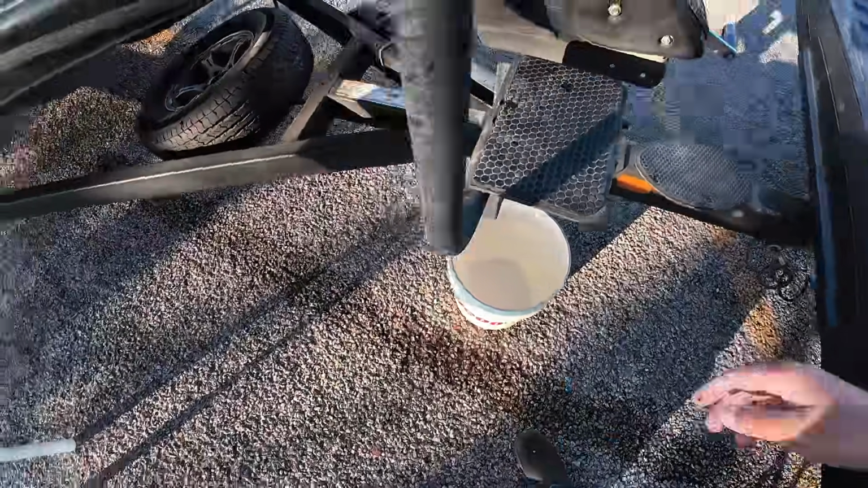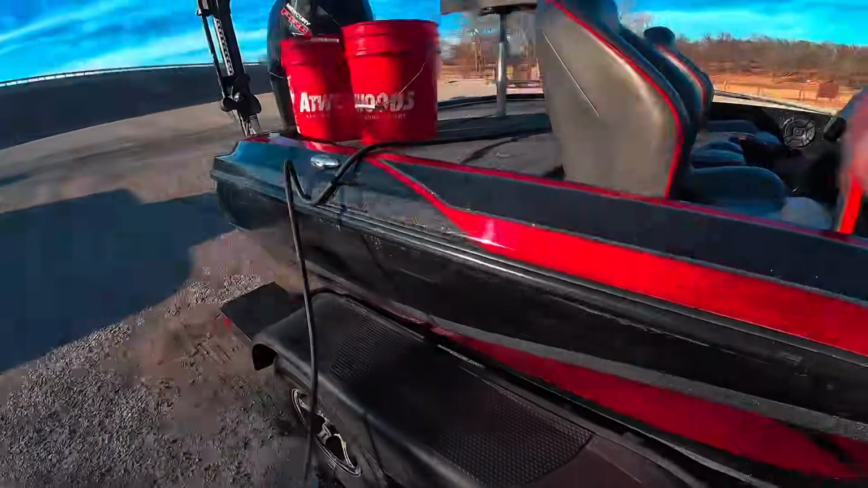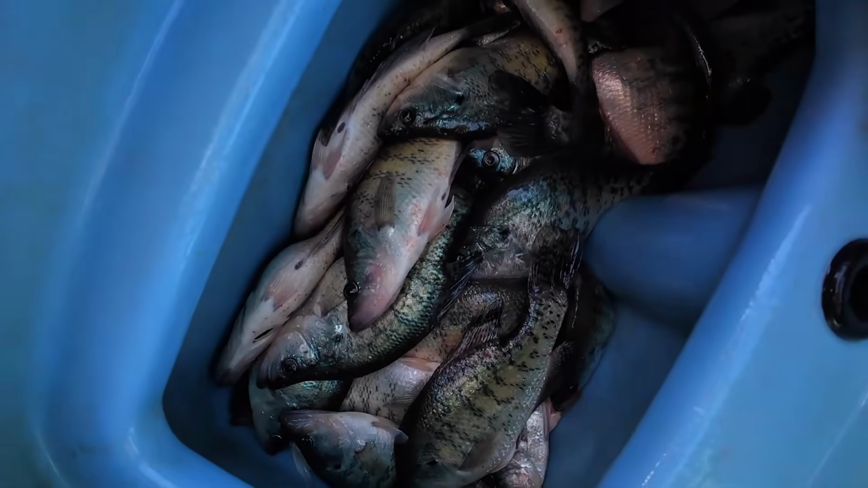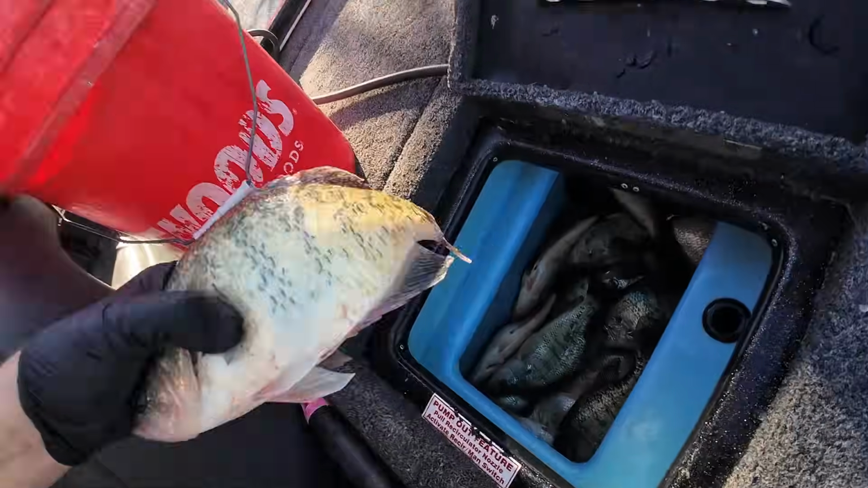Gonna put all my fillets in that white bucket, so we're gonna go back here and get all the fish out of the live well. And there is 37 Oklahoma slabs ready to go to the grease. Well, in the freezer first.